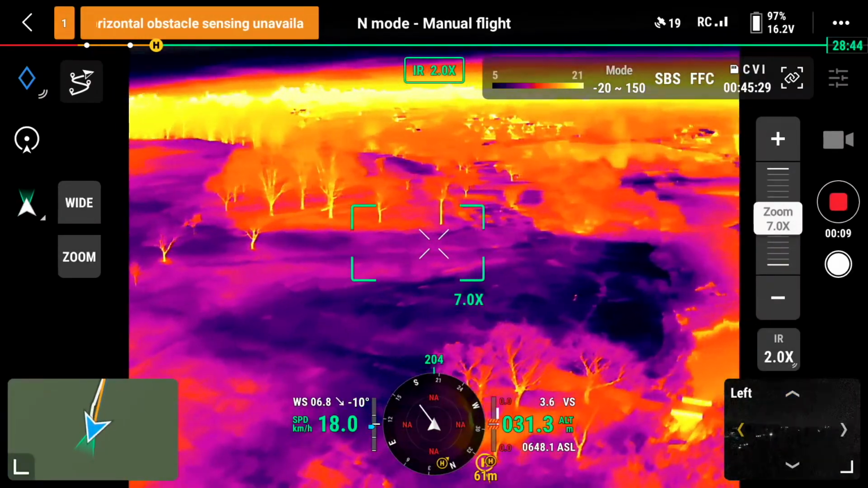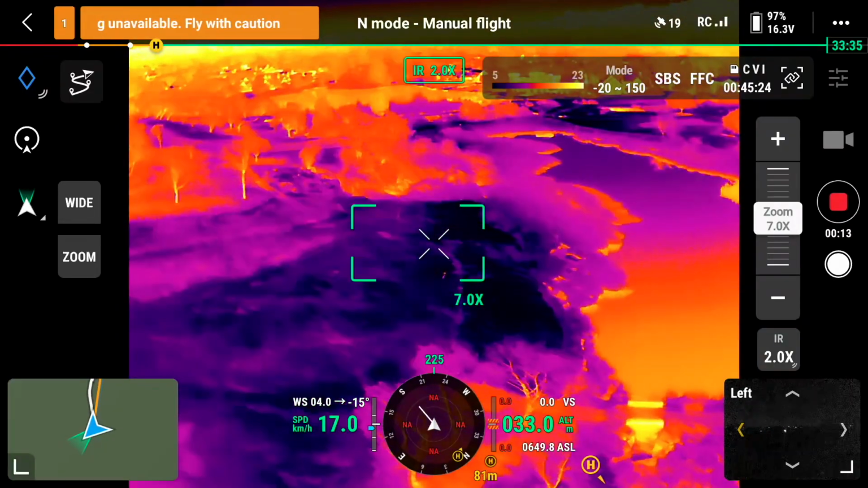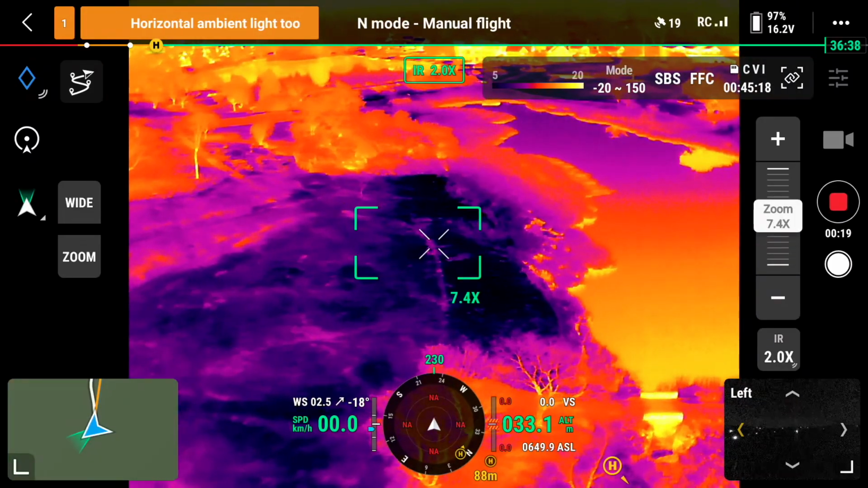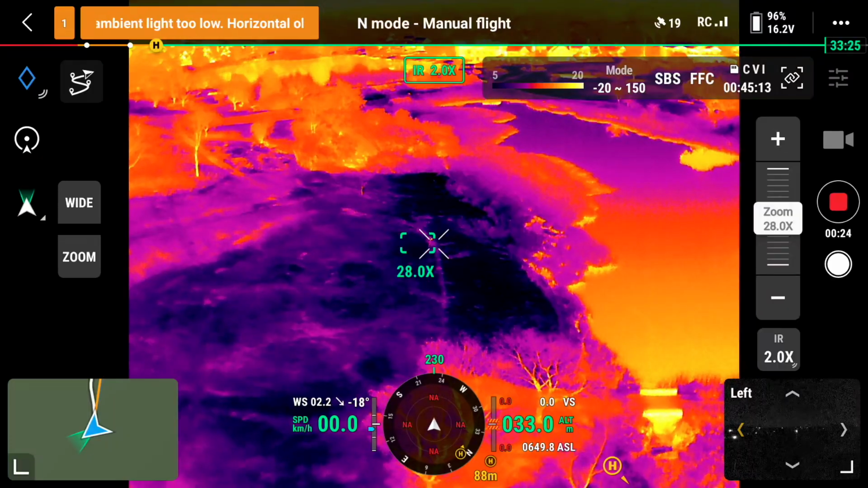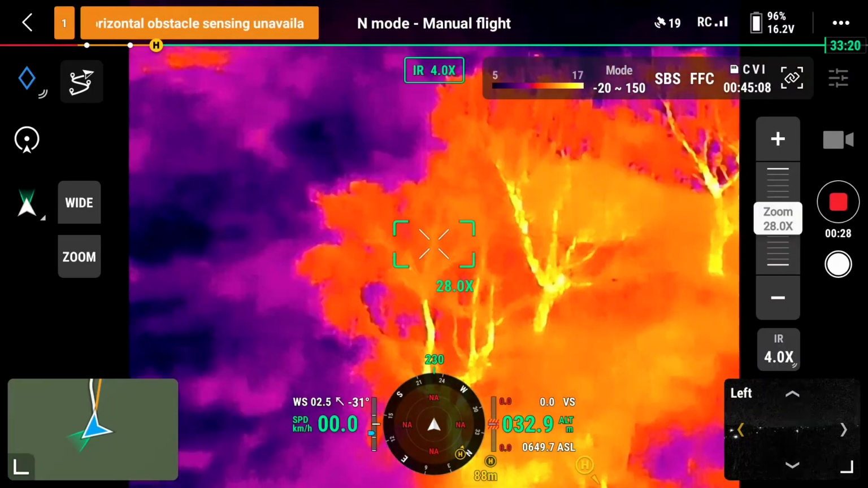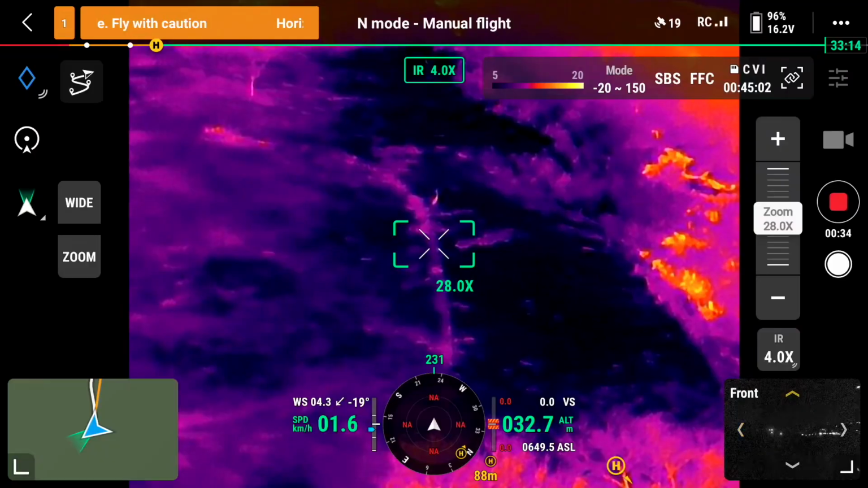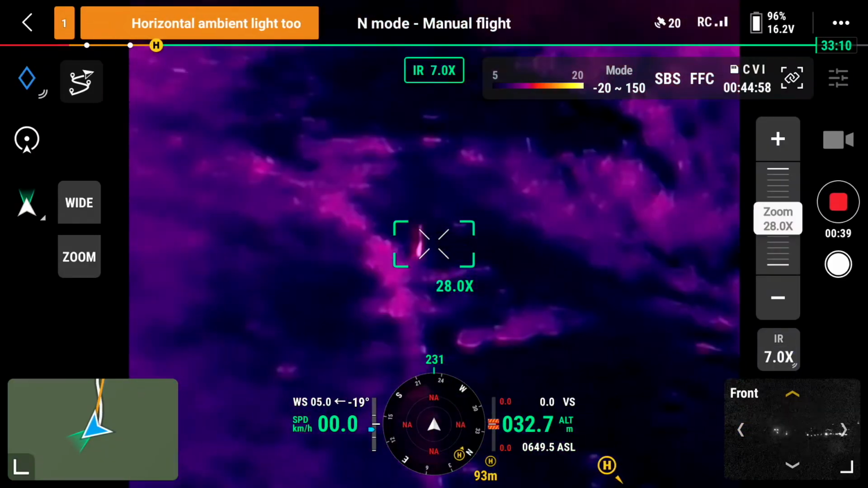So here, there we can see something there, and if we wonder what that is, we can obviously just go a little bit closer. Let's see. Yeah, that's nice. So we can see immediately that that's a bird of some sort. So we can rule it out that it's not something suspicious or something that we need to be concerned about.